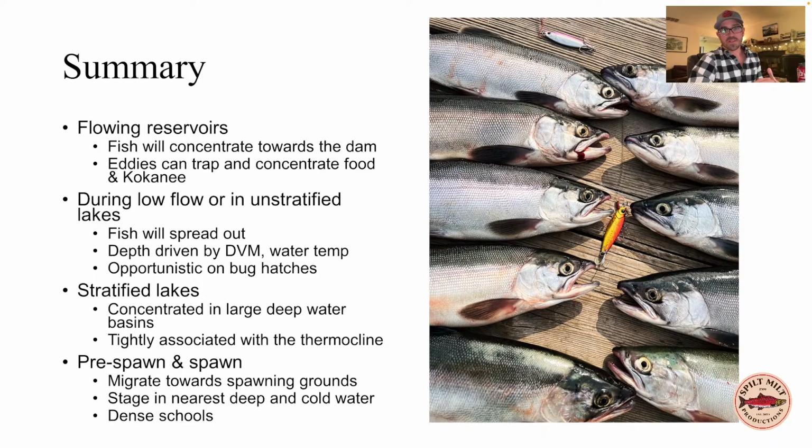And then in stratified lakes, they're going to concentrate in the larger basins, and they're going to be tightly associated with that thermocline, especially after you get out of that initial feeding frenzy in the early morning. And then in pre-spawn and spawning times, they're going to migrate towards their spawning grounds, stage in the nearest, deepest cold waters until they transition into spawn phase, and then they're going to move up into those areas and spawn and then die. Often at this time, they'll be in very dense schools. So that's the major takeaways I wanted to lay out for you today. It's a lot to cover.